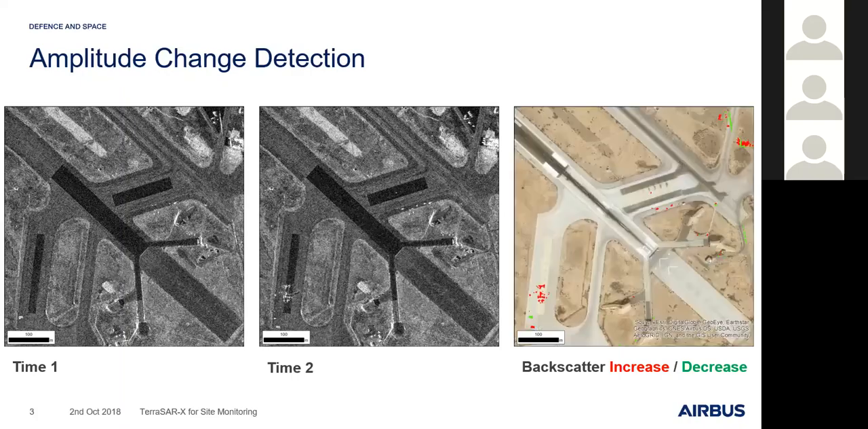We can also overlay this information on optical data and quickly be alerted to where there are changes. So hotspots of activity or new sites, buildings, that kind of thing. So this is using the amplitude for change detection.